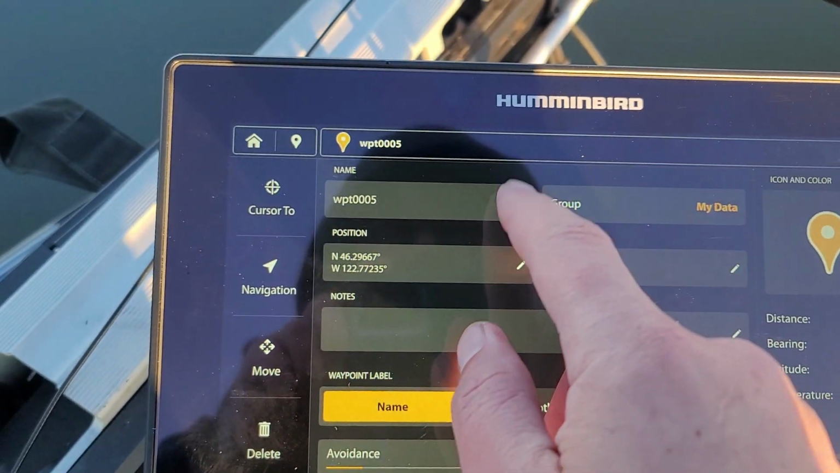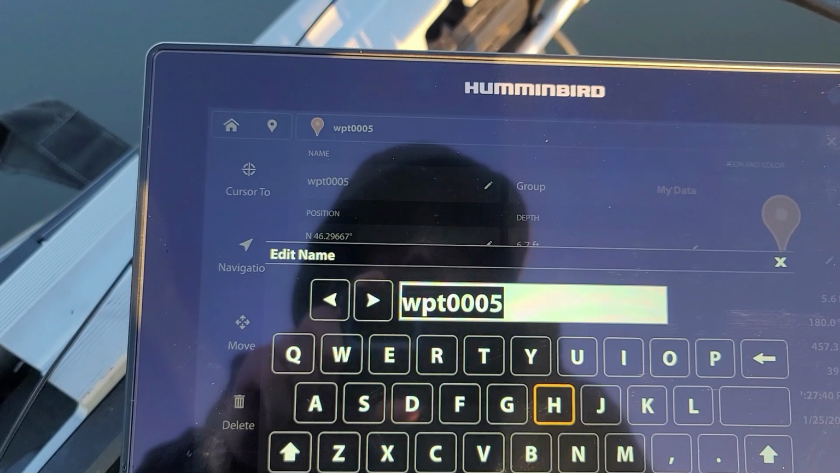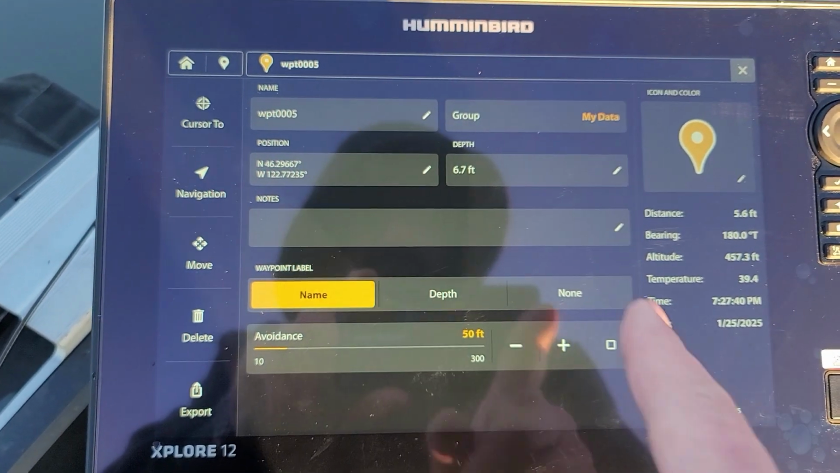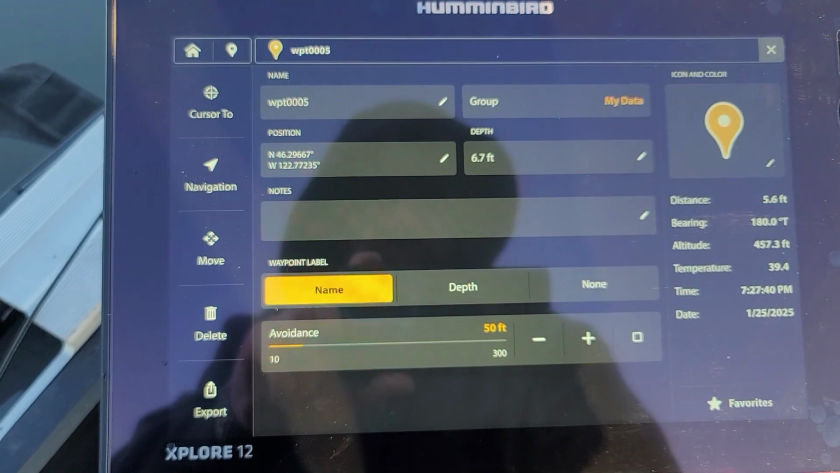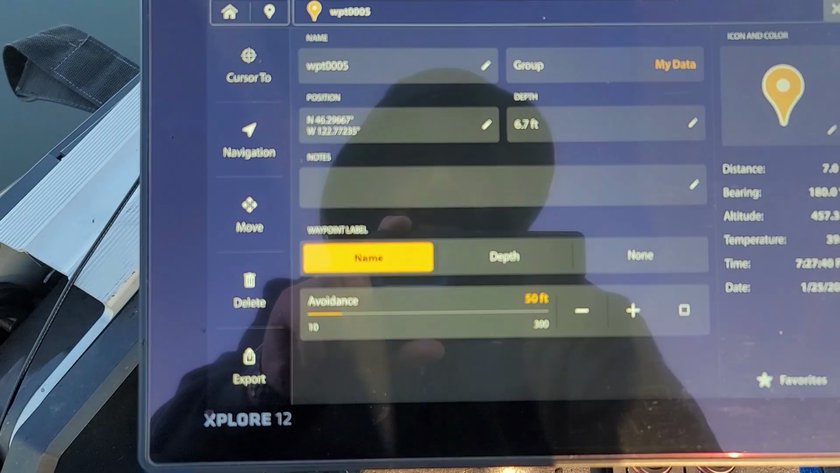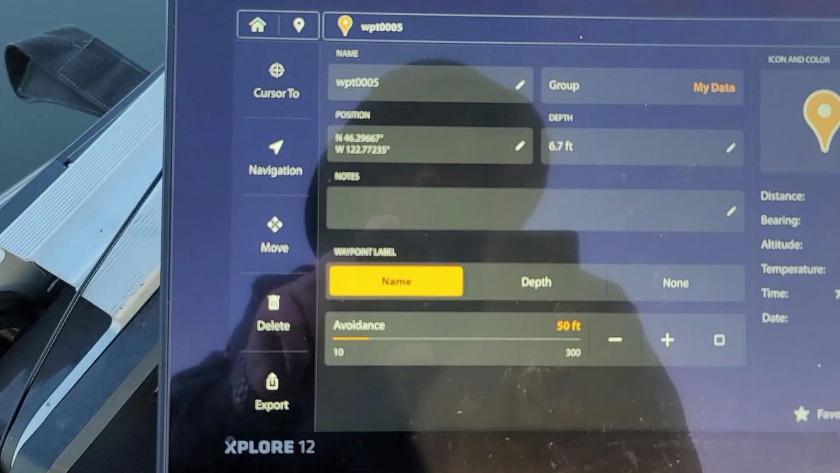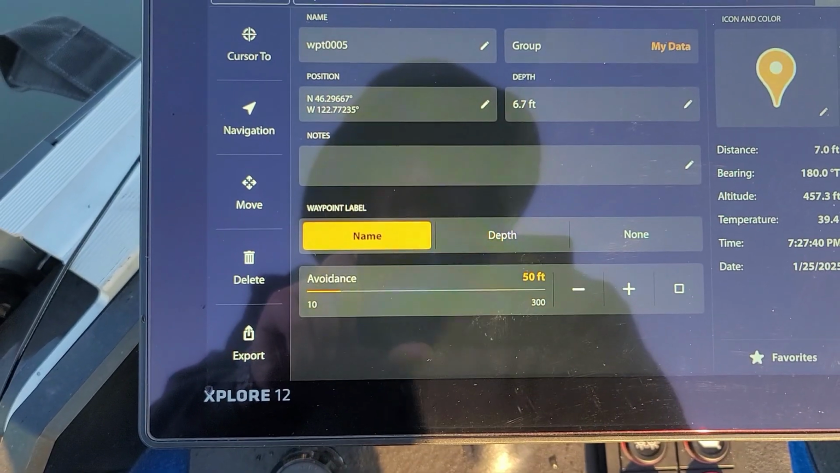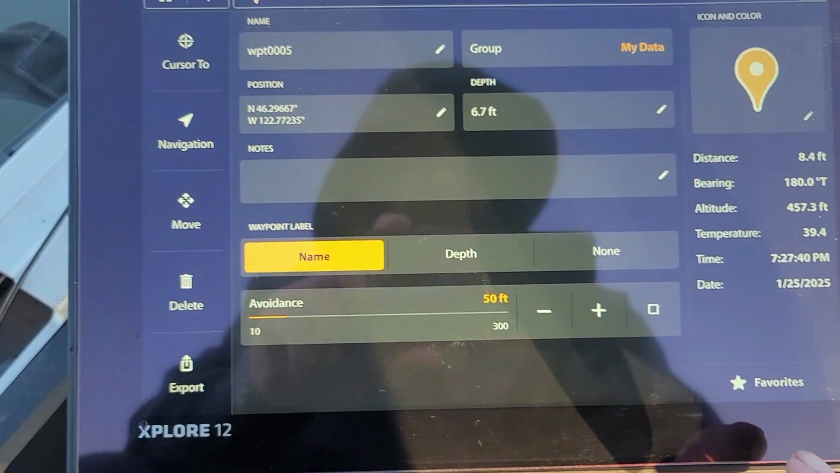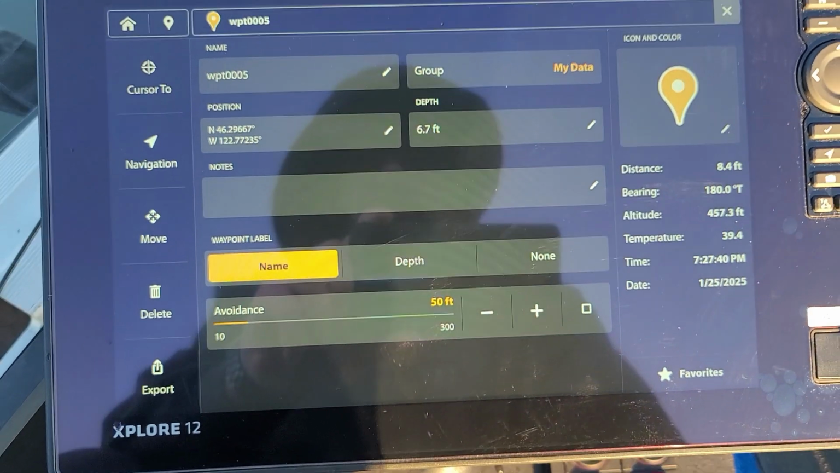All options. Oh, there you go. You just hit that. Now you can change it. Okay. Looks like that's all kinds of different. So you can put an avoidance on it. That's your rings. You can move it around. Export. You can add it to a favorite down here in the bottom right hand corner.